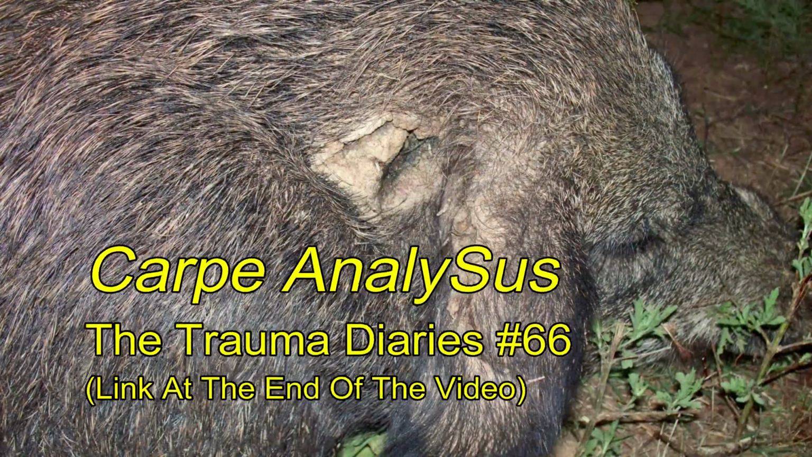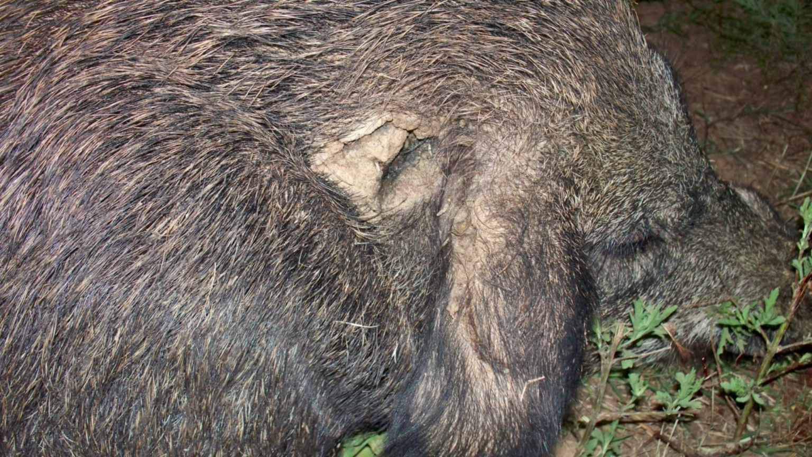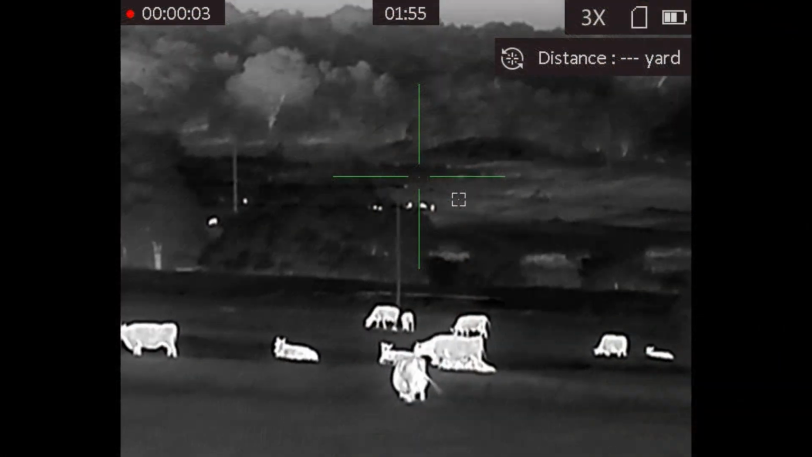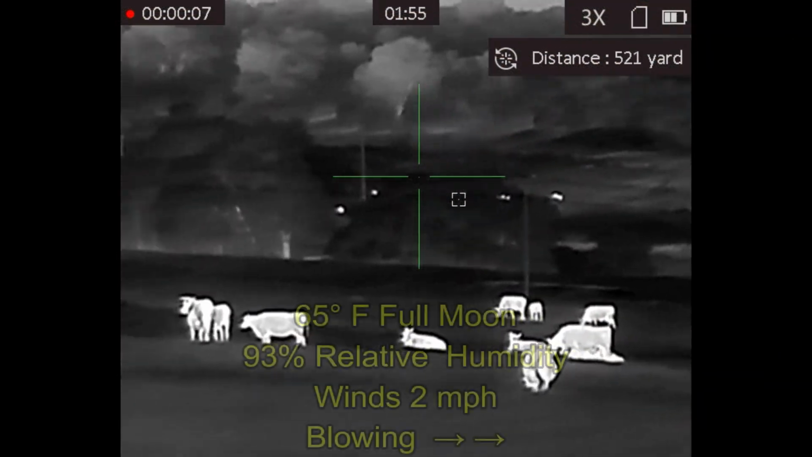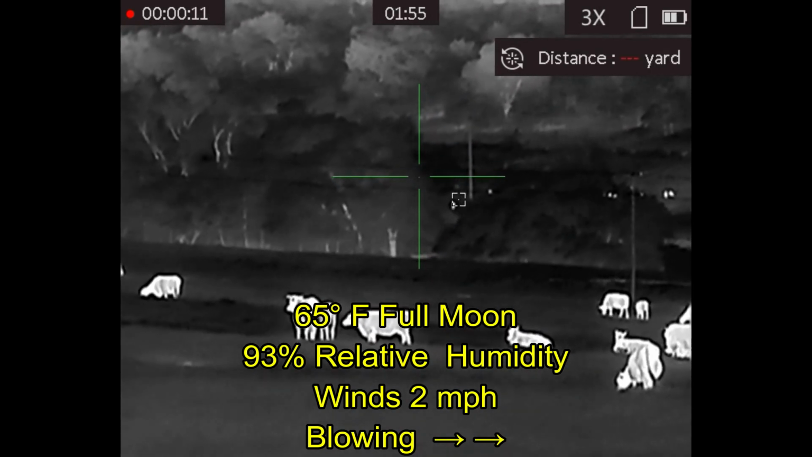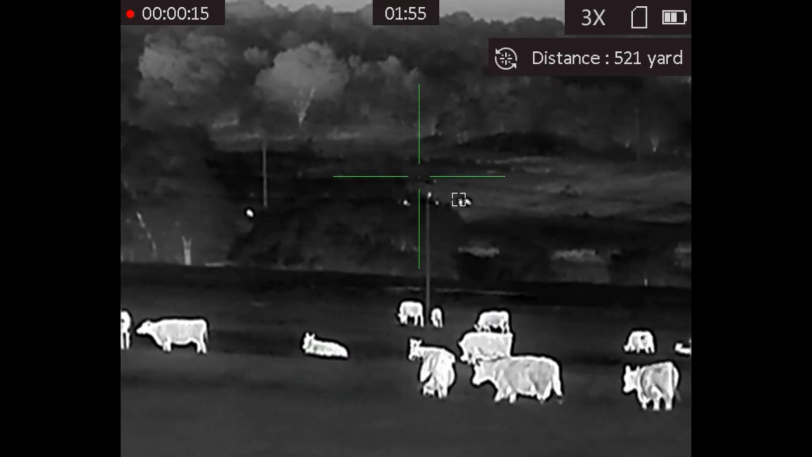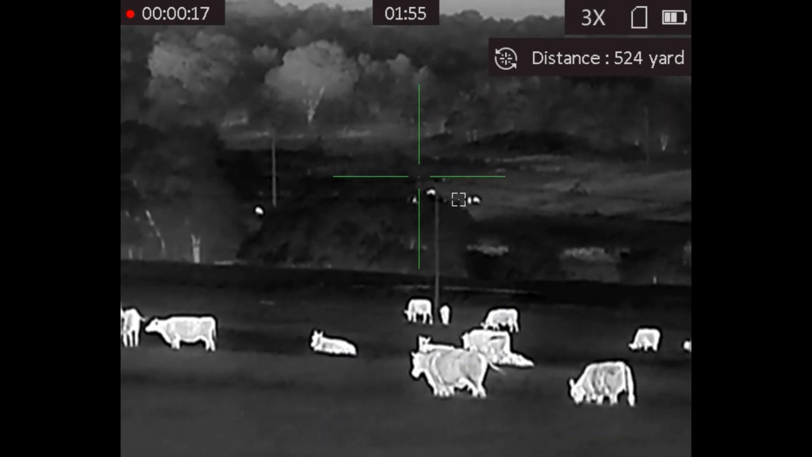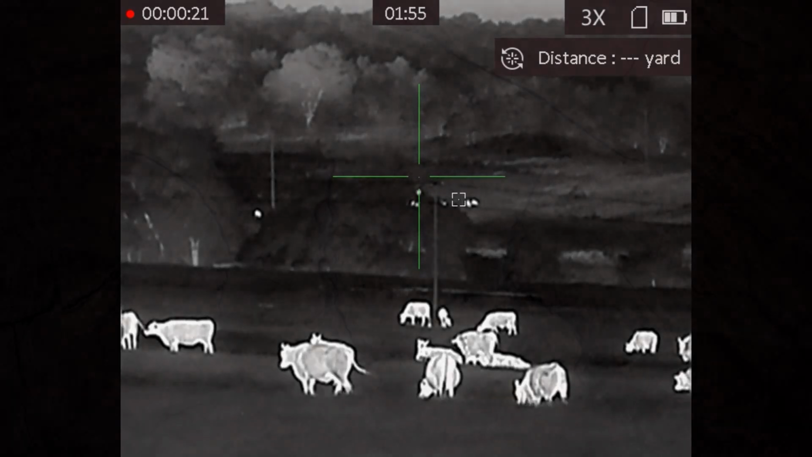We did do some bullet recovery on the boar. So if you'll take a look at Carpe Analysis to Trauma Diaries number 66, I'll put a link at the end of the video. While working with this hog, we noticed that the neighbor's property, where hogs have been spotted previously, had a couple hogs on it, so we drove around to her property, and here we're at the top of the hill again, and where we saw hogs earlier in the evening, there are hogs again down in the far pasture. And despite our due diligence, we managed to stampede the cattle.